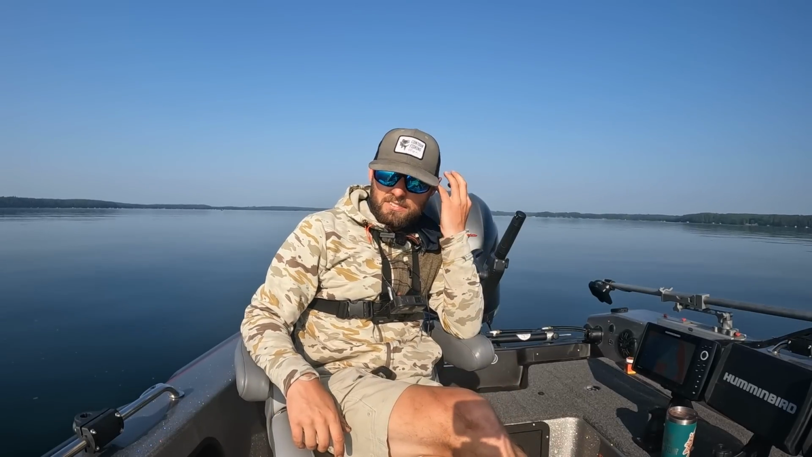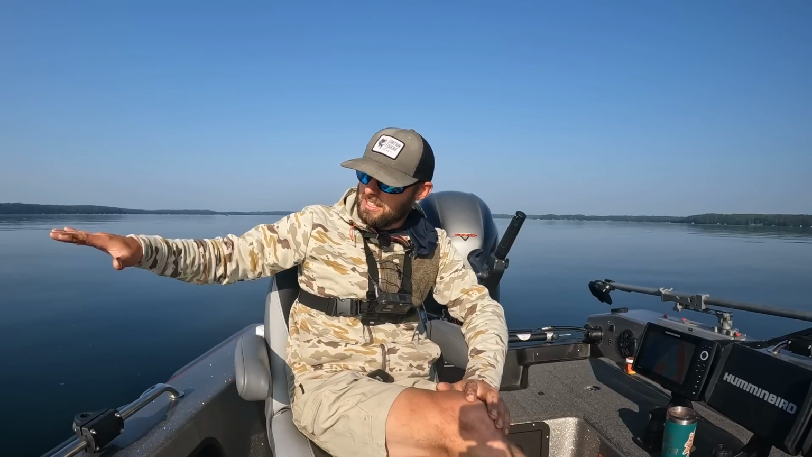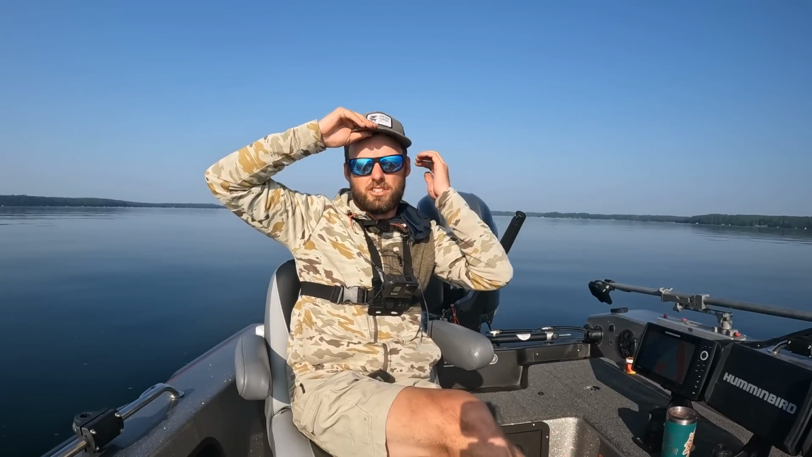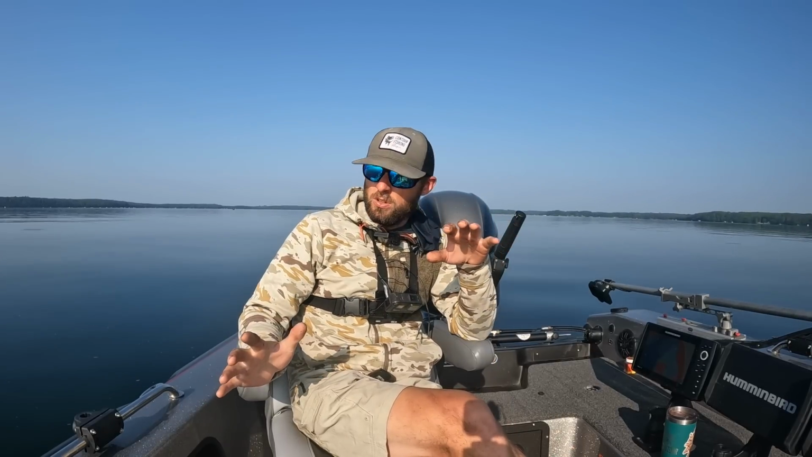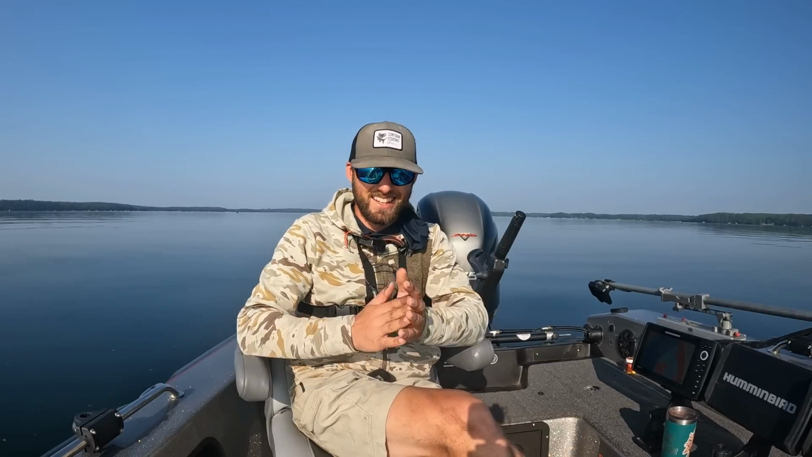Now, you can obviously do this off side imaging. You can come through a spot with sonar on a deep hump, see those fish, get off of them and cast to them. A lot of different ways to fish that bait, and that's what makes it so productive in my opinion. I do not want to take that bait off of my rod, though we might have to just to film some other content in the future.